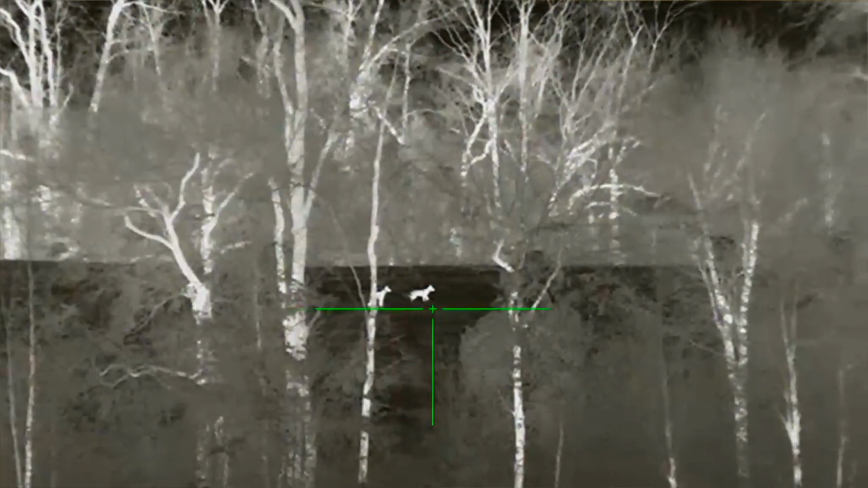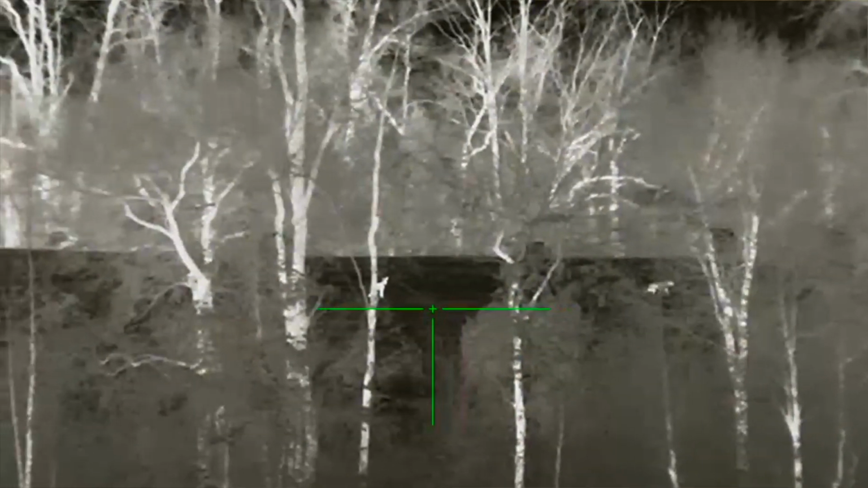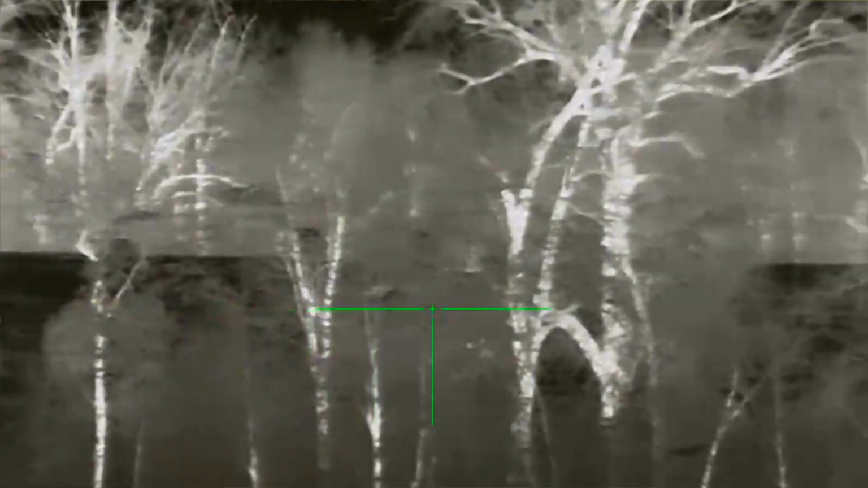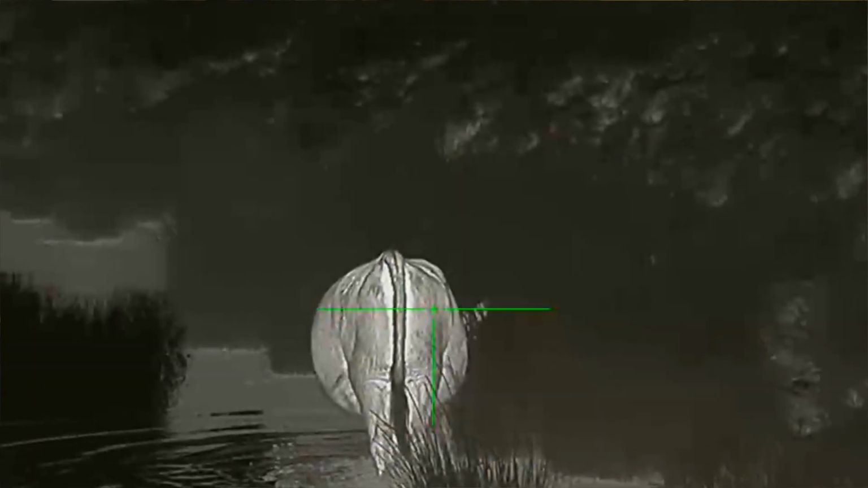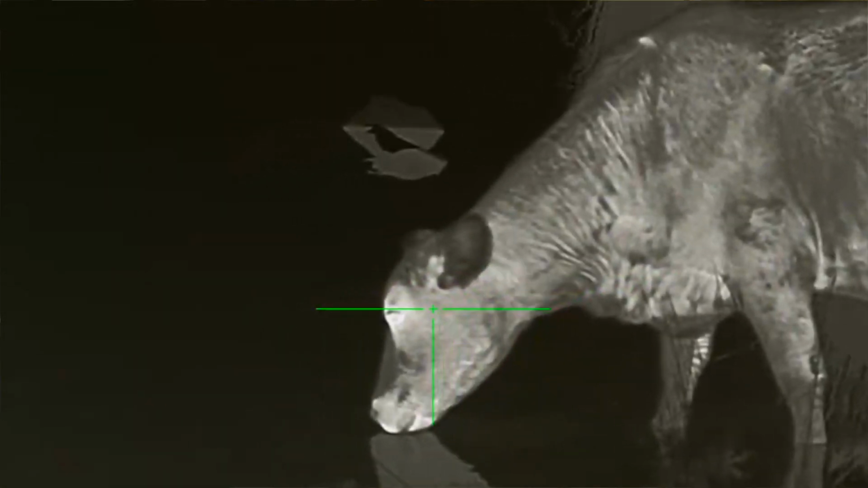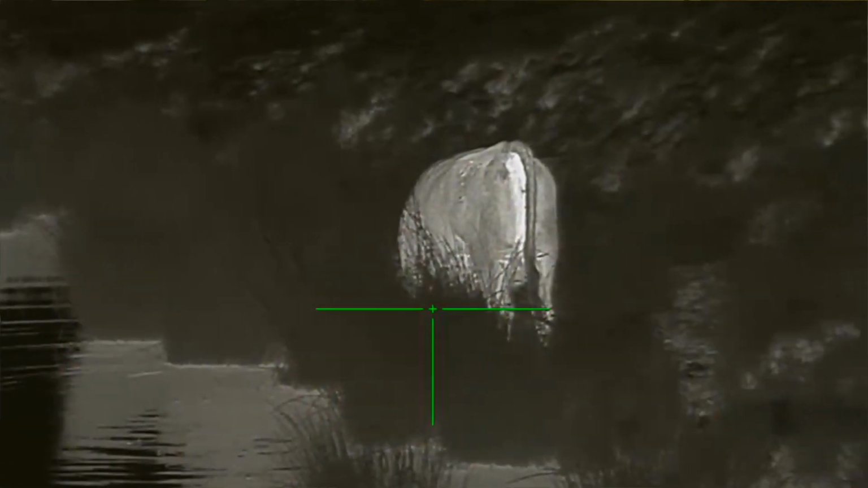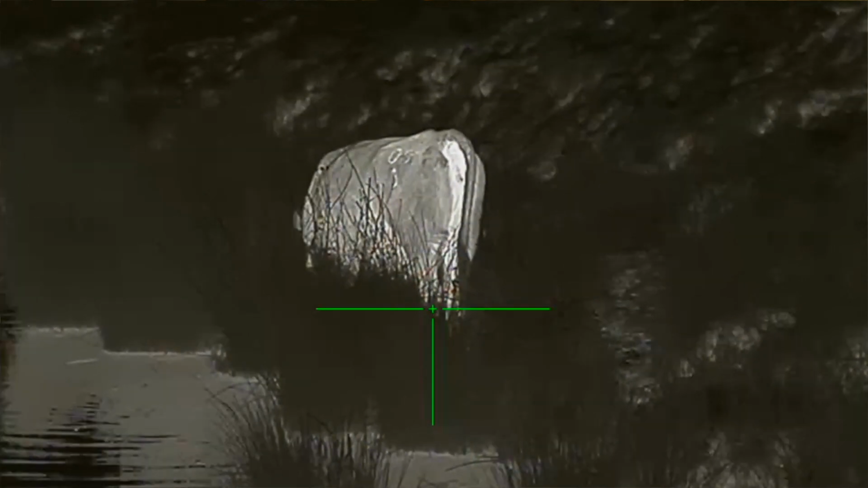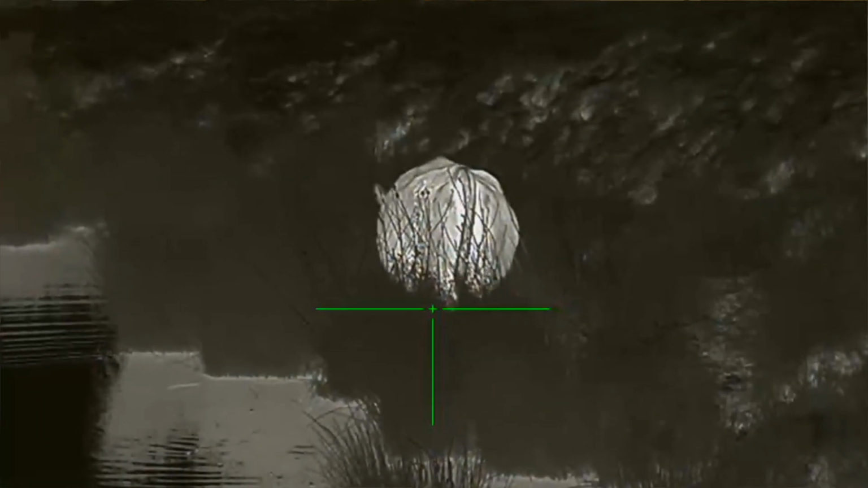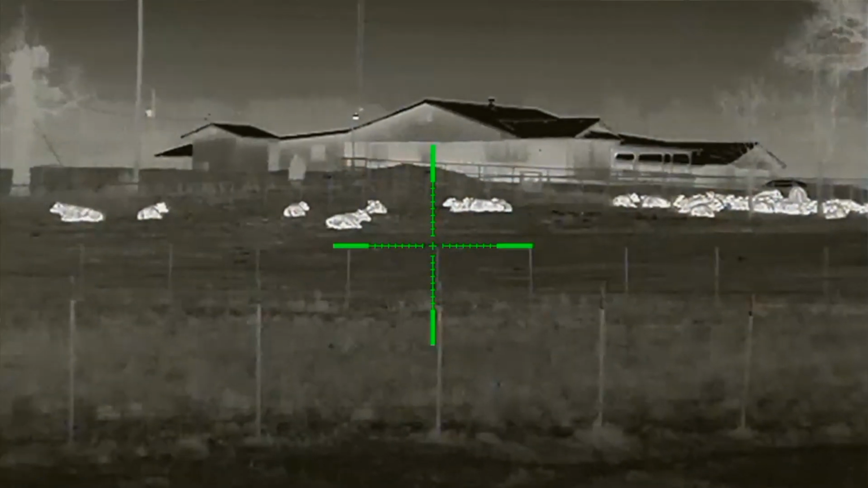It is a true 50 millimeter objective lens. It's got a base magnification of 3 power and goes up to 12 power. It's a 4 times digital zoom. It does have internal video recording, picture-in-picture display. It also has an app that is supported by Wi-Fi on your phone. I heard it's a very stable app that you can connect to your phone and download videos off directly onto your device. Also has multiple color palettes, a removable rechargeable battery.